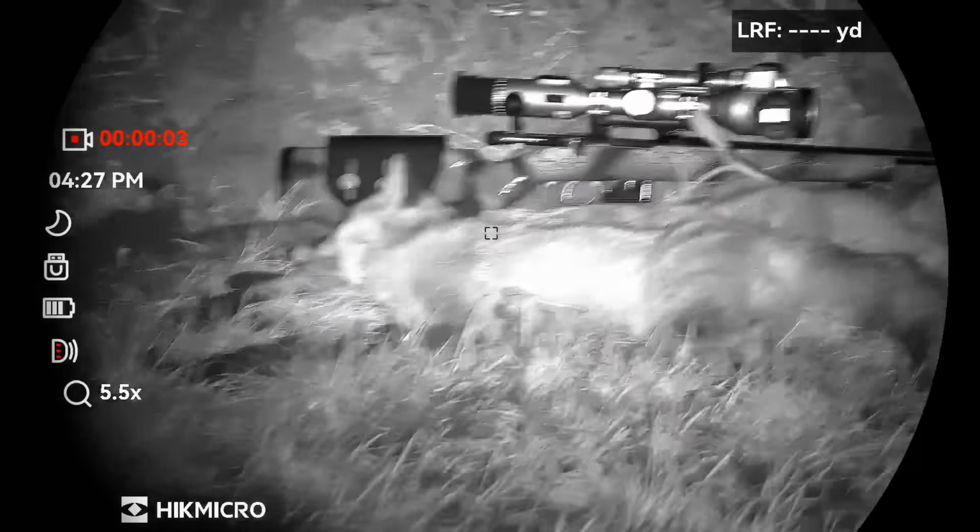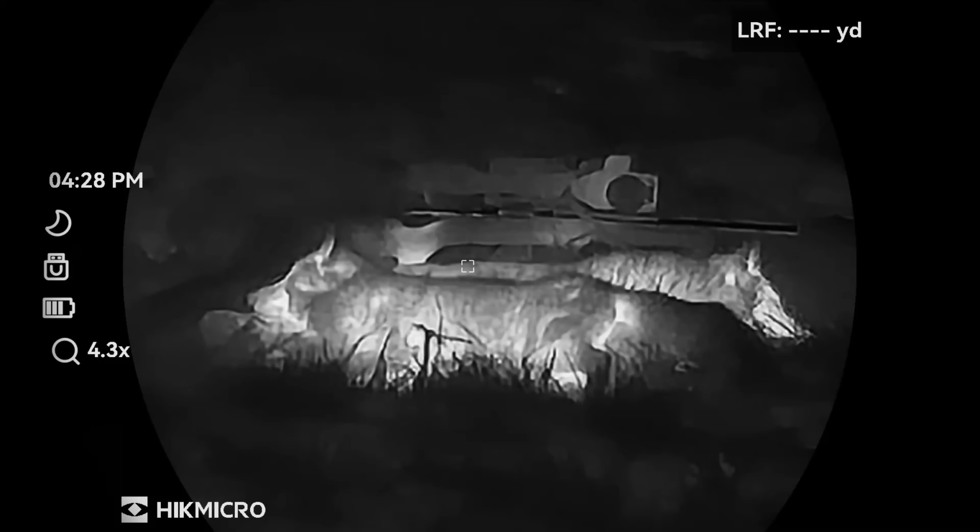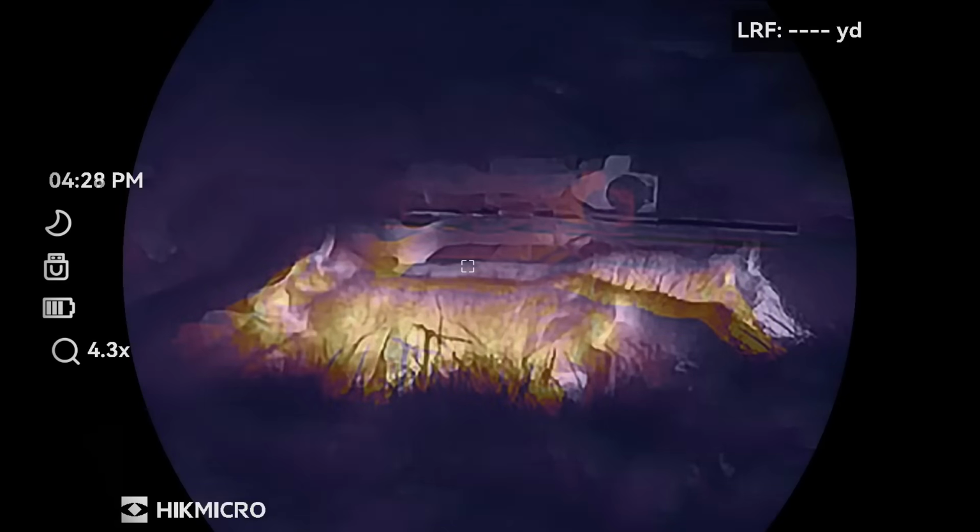This is just me experimenting with the Habrok 4K binoculars and the different colour spectrums.